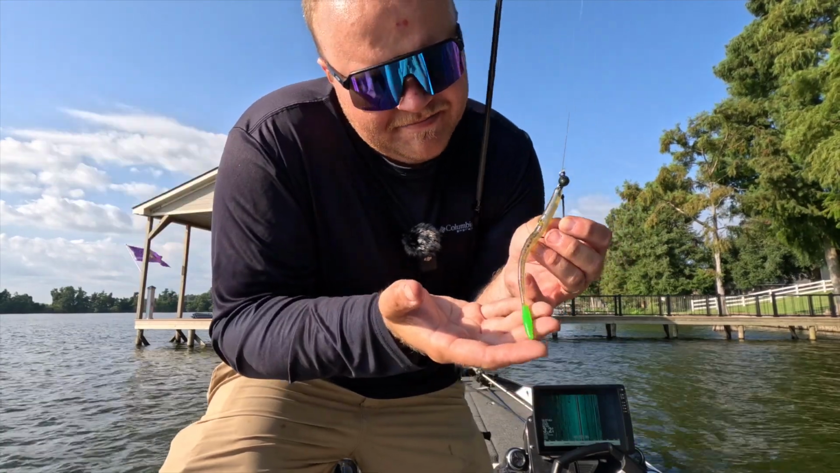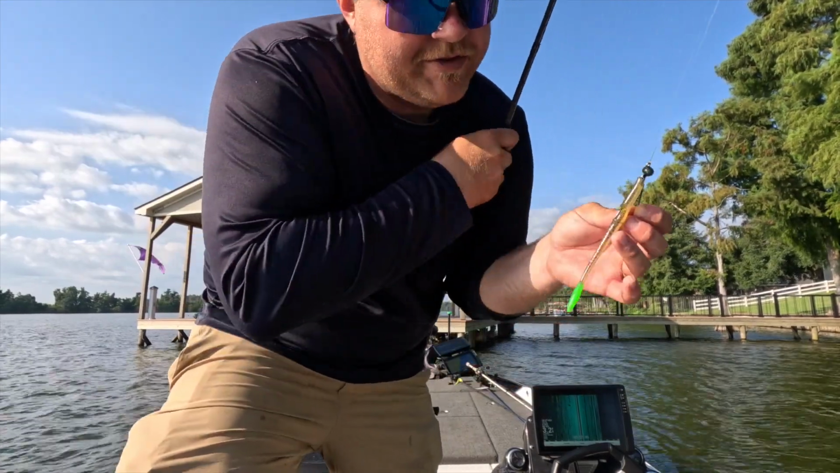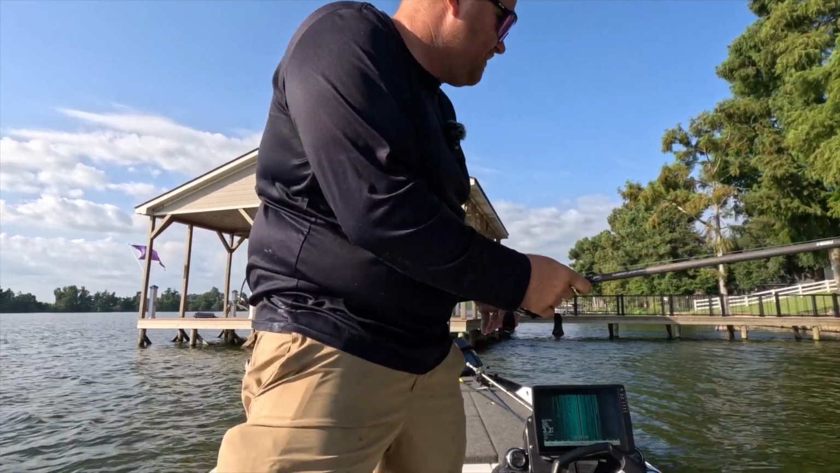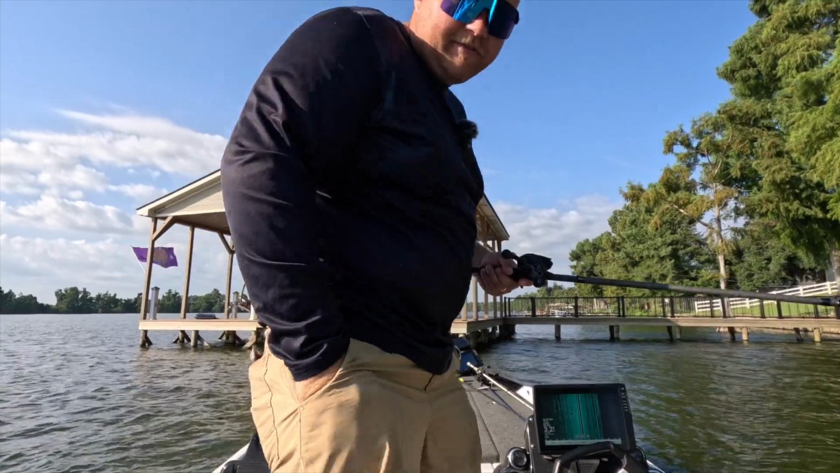And yeah, so just toss that in some shade. Fish just brushed, didn't get bit, tossed it into the shade right here, and we got bit. So let's go see if we can get another one.